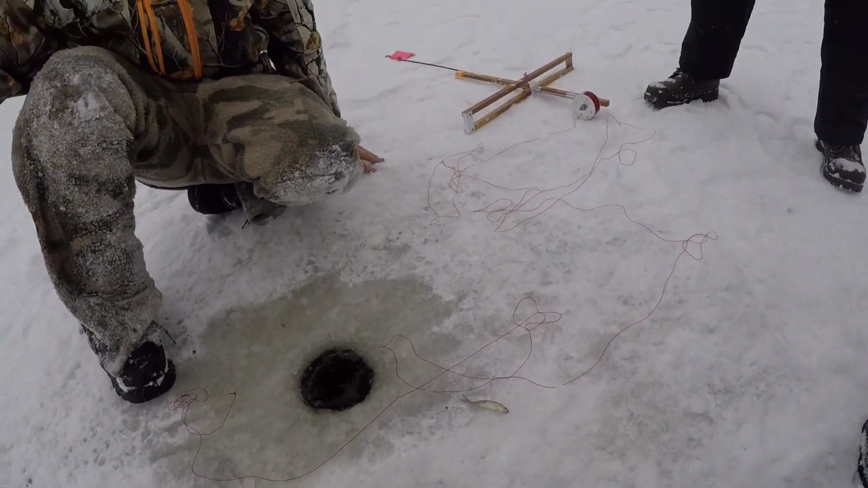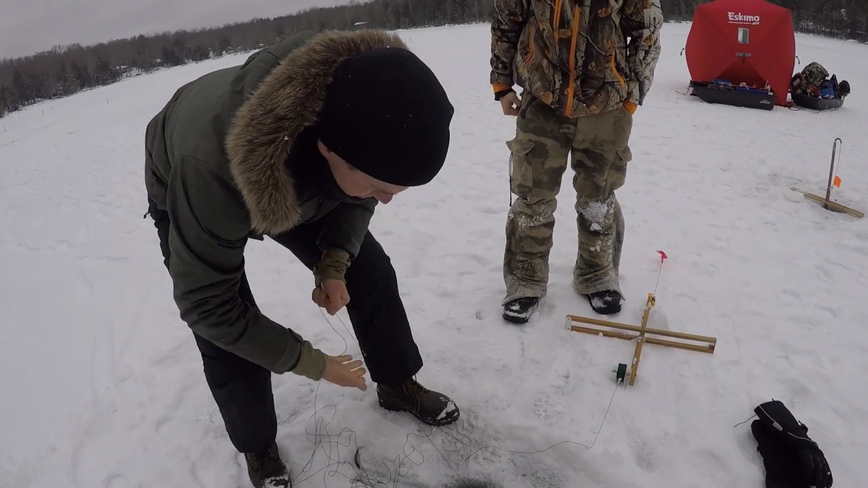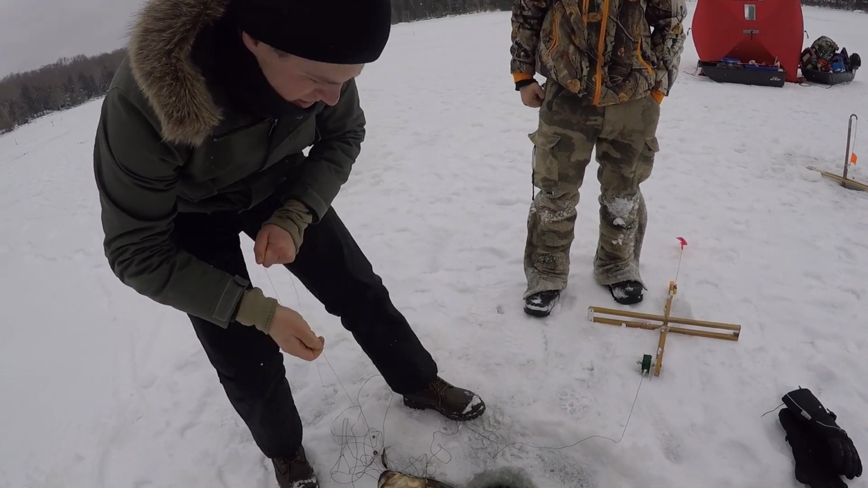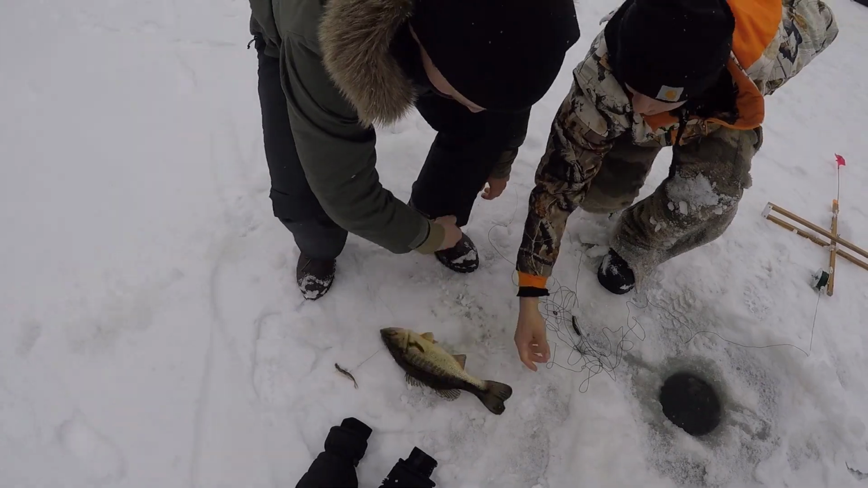There she goes. What's the secret, man? Yeah, you gotta let us know, Bobby. No, there's something there. Little one? Yeah, you can see it swimming around. Take your time. Ooh. That's a decent one. Yeah, that's a big one. Nice, dude. That's big, right?